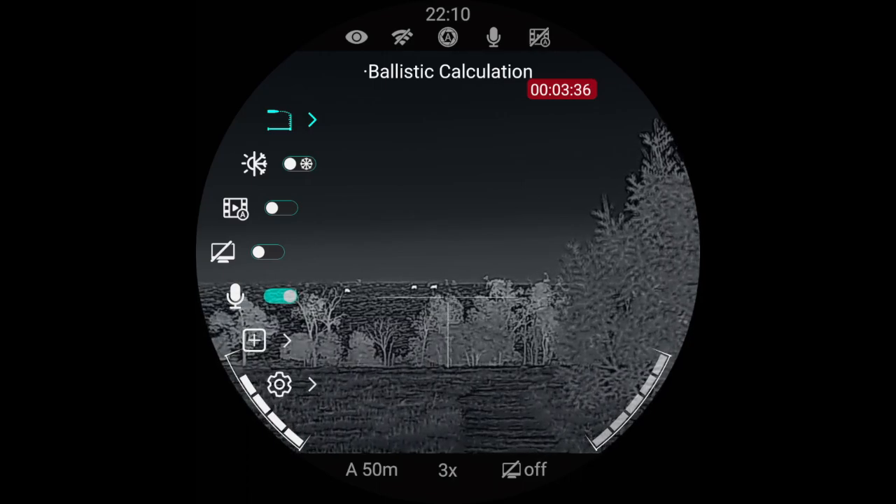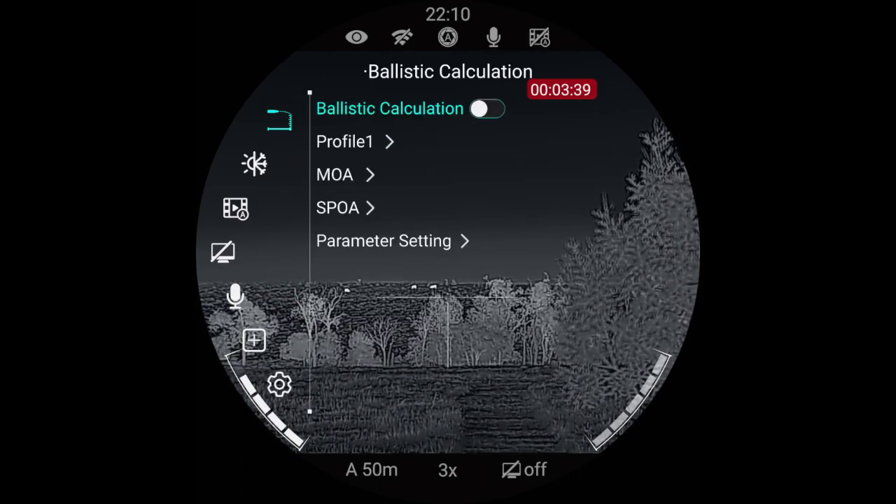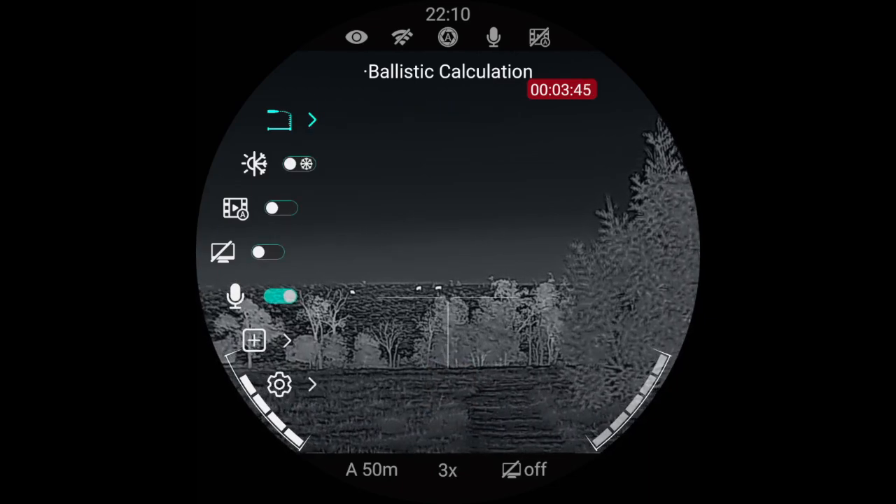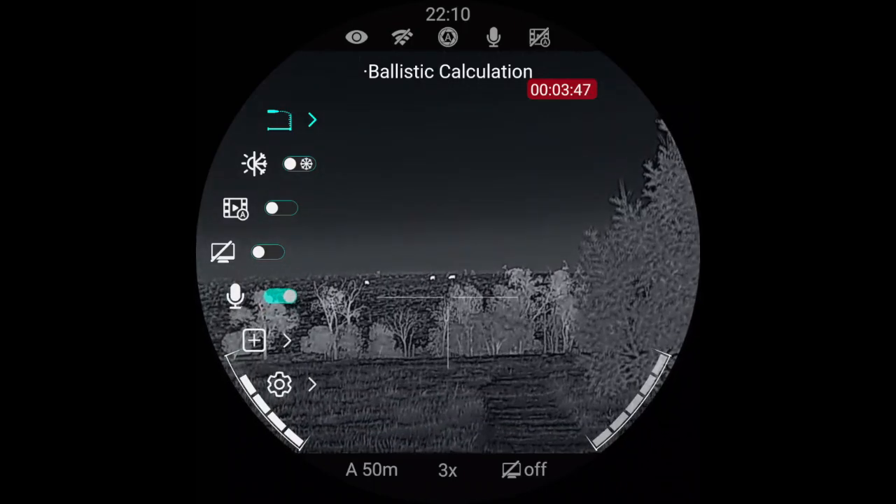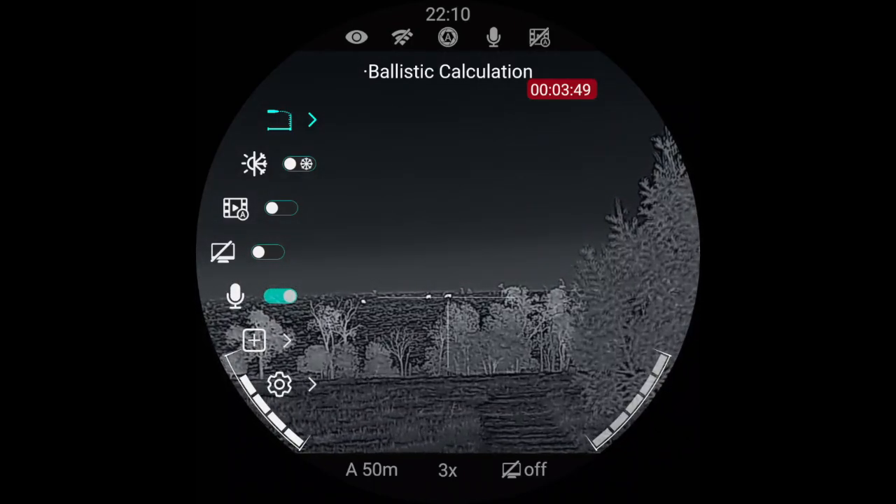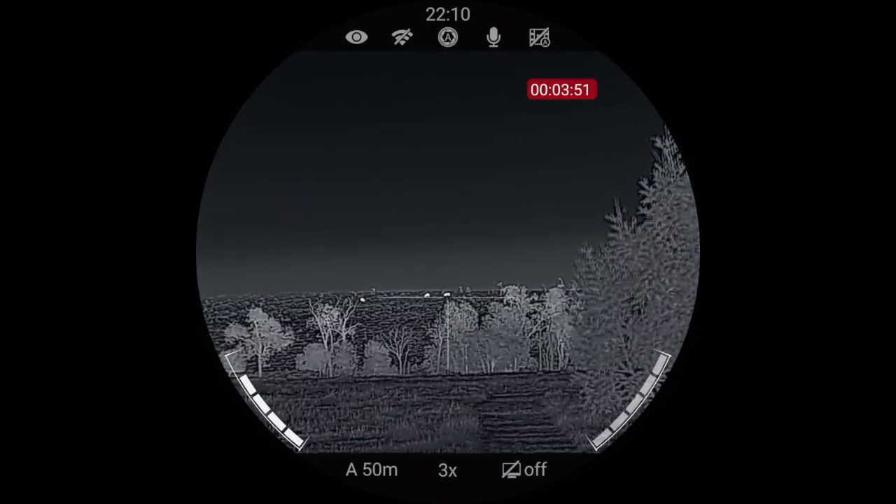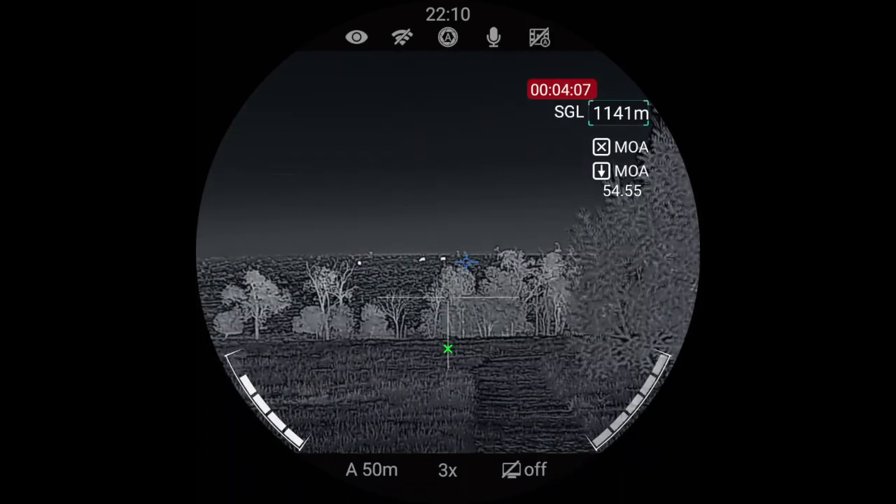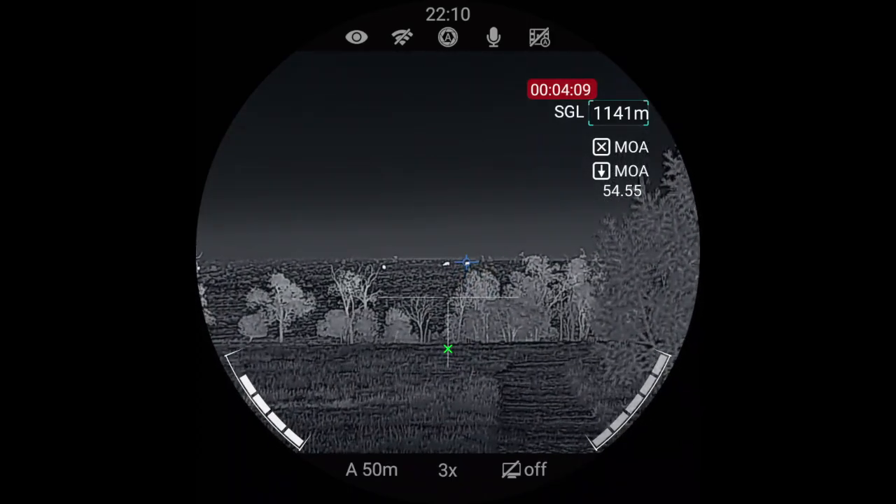Now here's where you go into the ballistic calculation thing, so you can turn it on and off. So if I turn it on, I'll just show you quickly. If I range that cow up there on the hill again, get out of there, 741, so you can see it's put that cross way down.